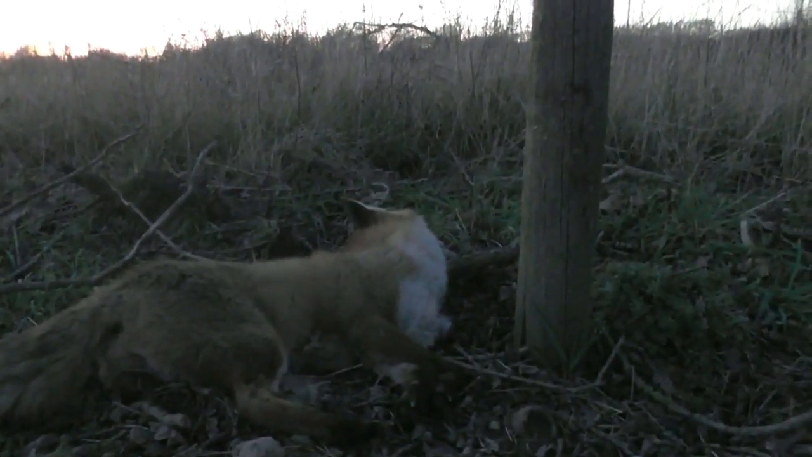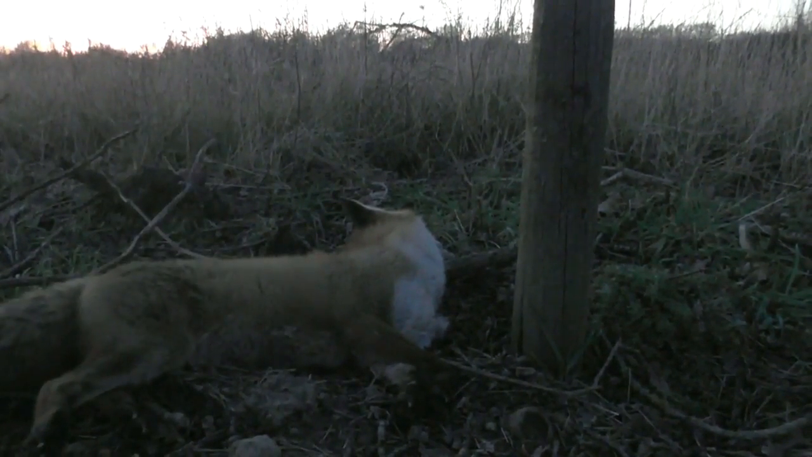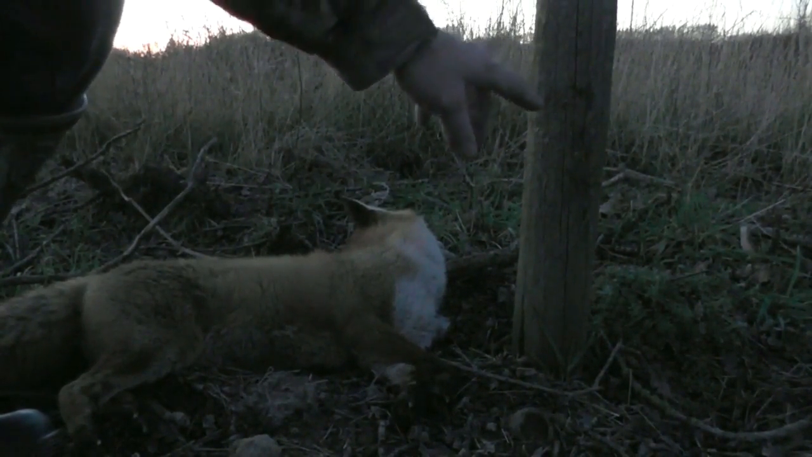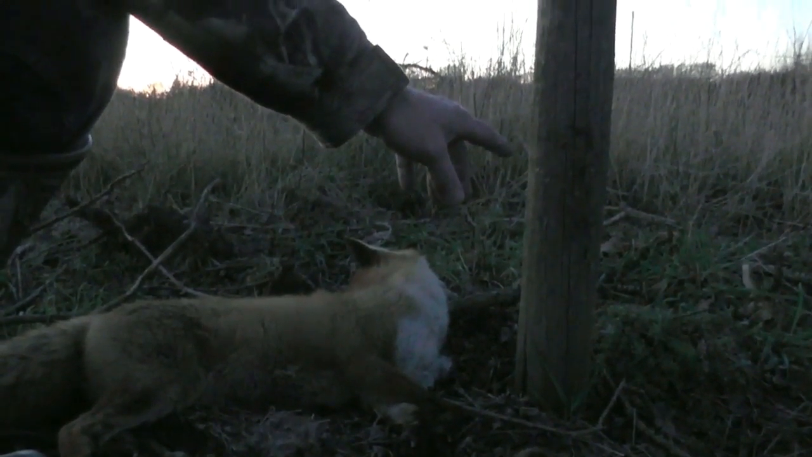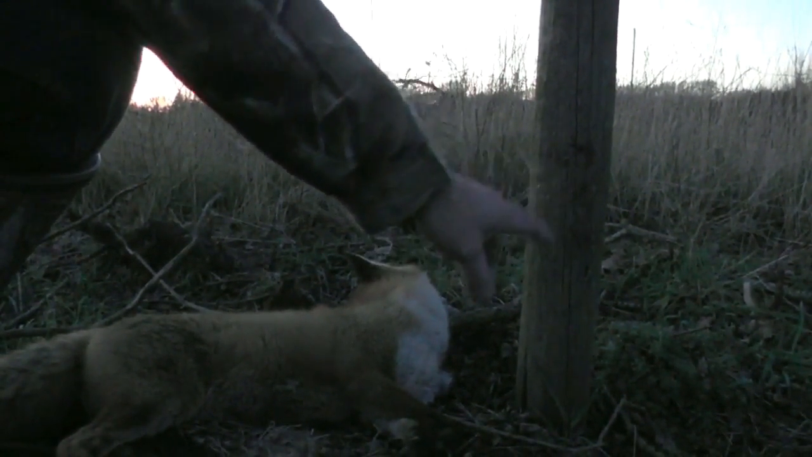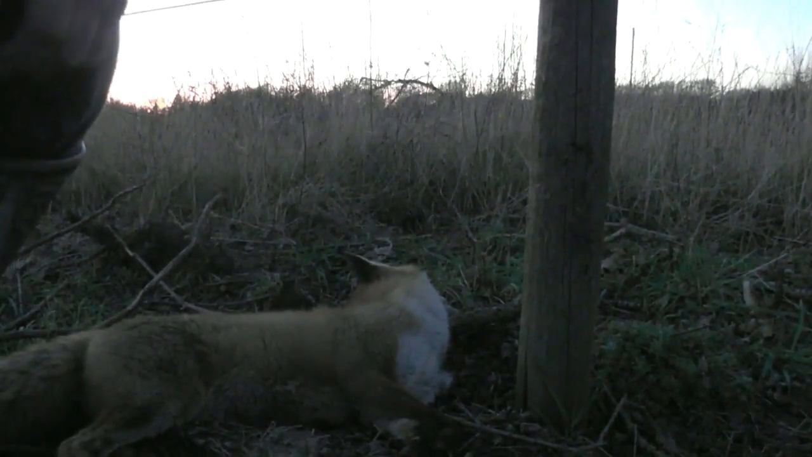This is the first fox. This one's a vixen. And as you can see, she was actually sniffing that post there when I fired the shot. There's actually some blood splattered on the post there as well, and that's where the fox lure is. You can see it's still sort of marked the post there.